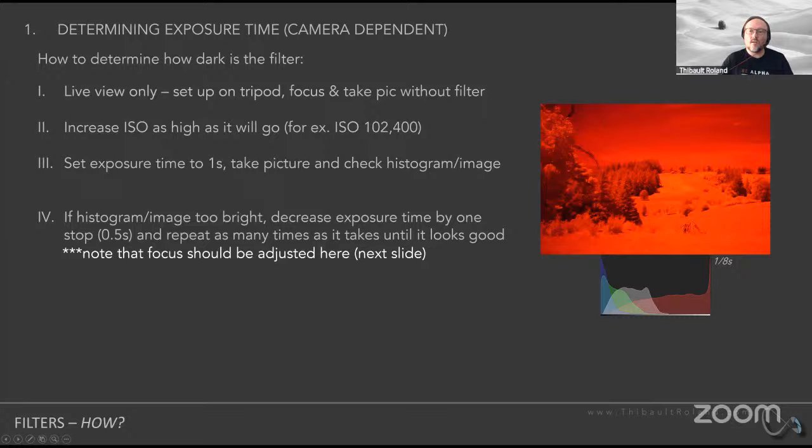Infrared is this one type of photography where, if you're overexposed in the reds, it's totally normal and you can recover almost all of it, or at the very least a lot of it, and you're still going to be okay because this is infrared we're talking about.